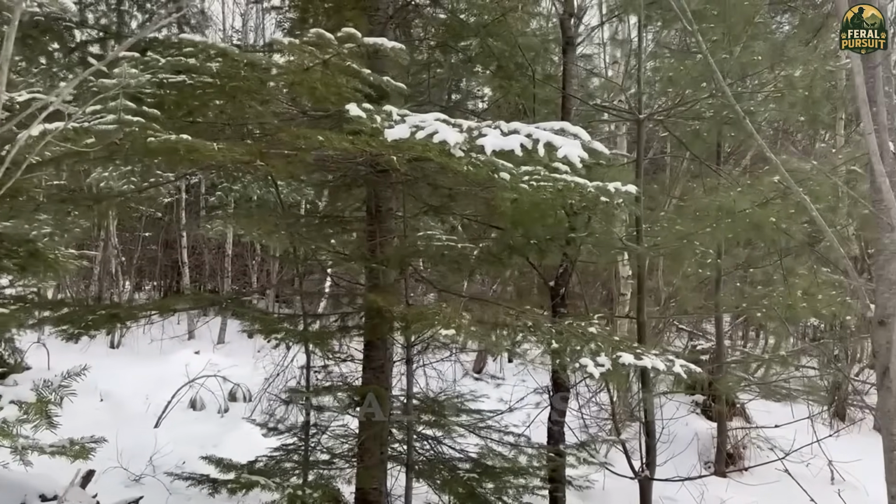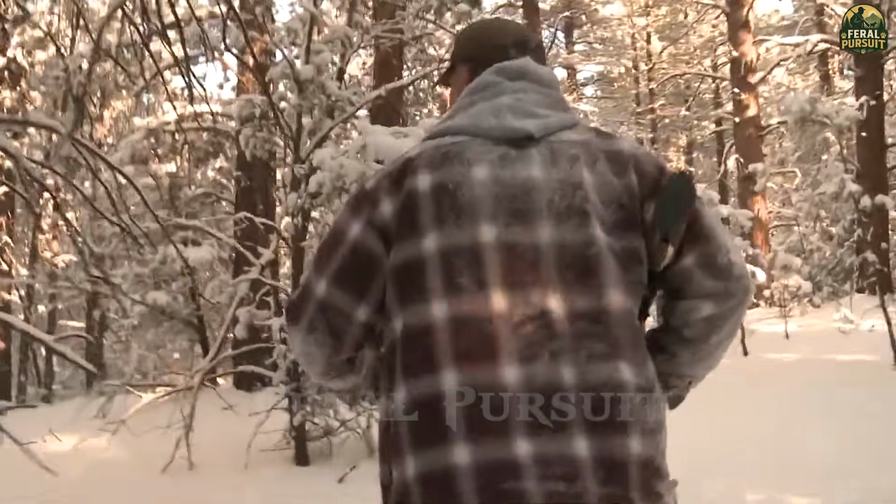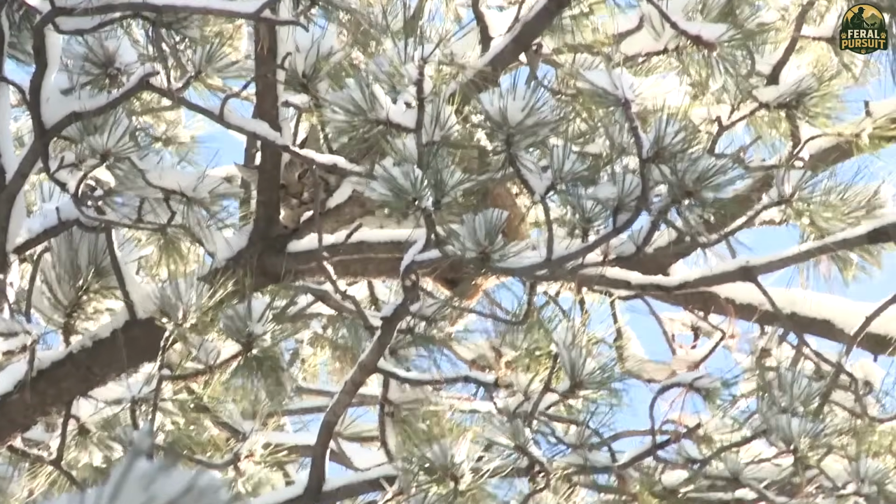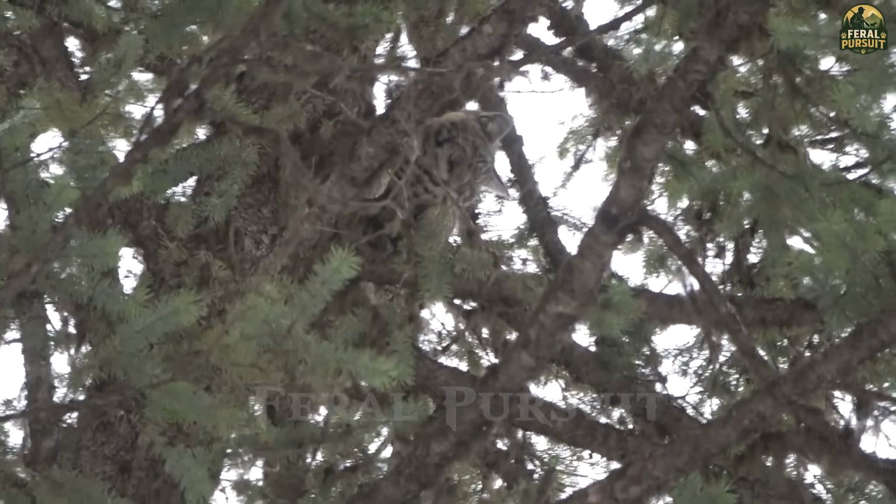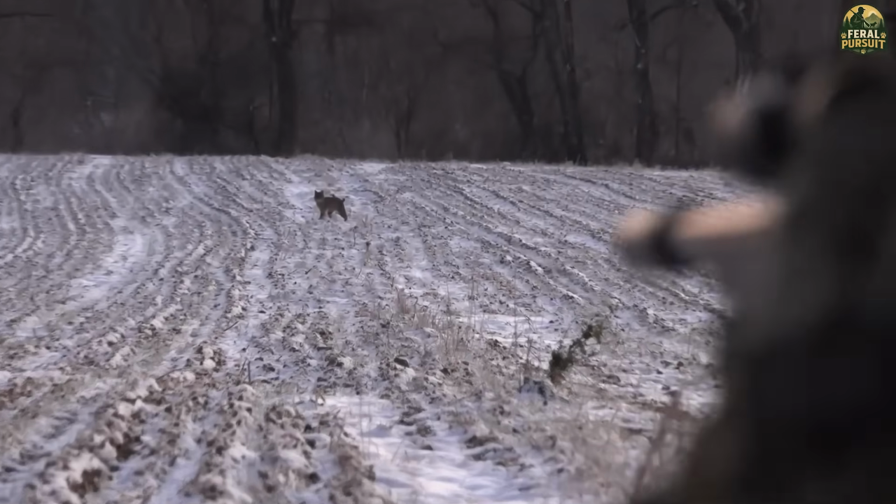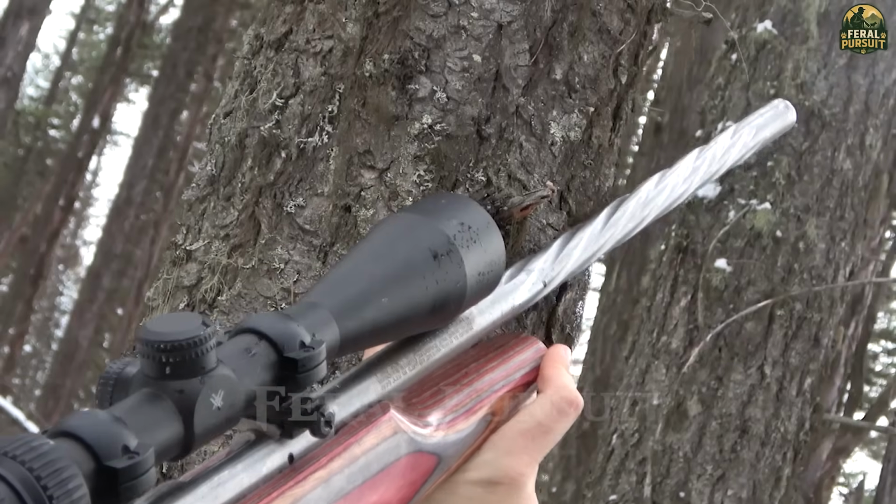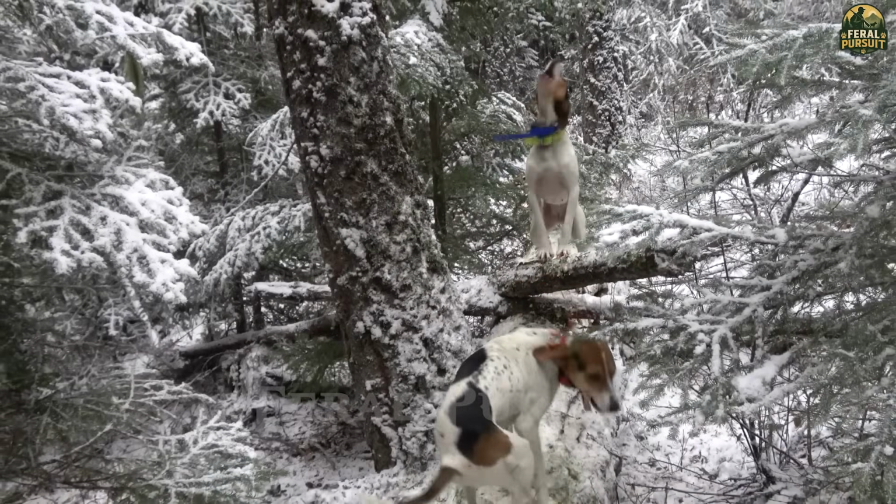About an hour later, a soft bark from ahead signaled that the dog had found the target. A mature bobcat emerged from the woods in the distance, moving quickly but silently. It paused, ears twitching, eyes scanning the area, perhaps sensing something unfamiliar. I squinted, aiming at the bobcat's chest. A single shot tore through the cold air, and the animal collapsed into the white snow, falling still in the absolute silence of the deep forest.